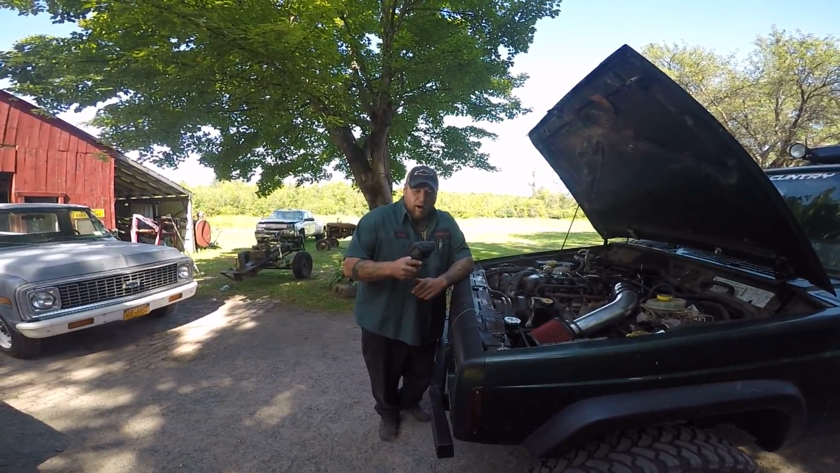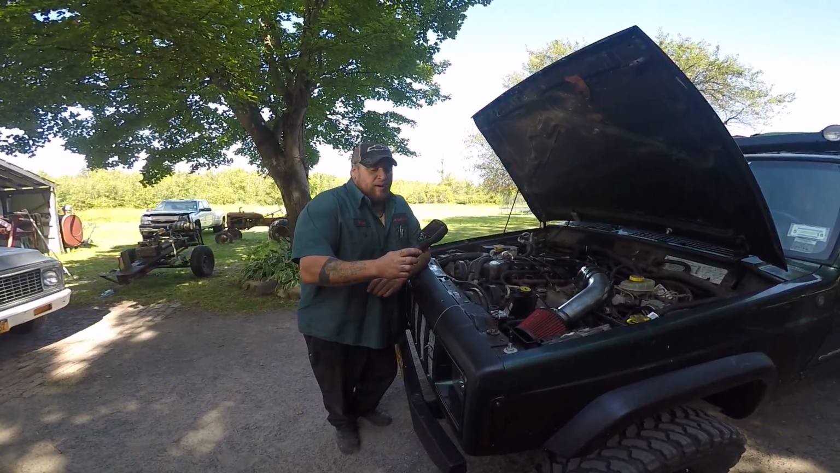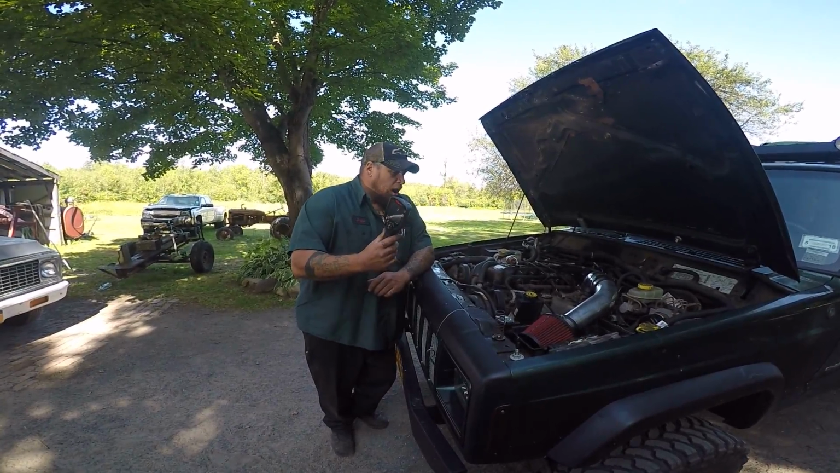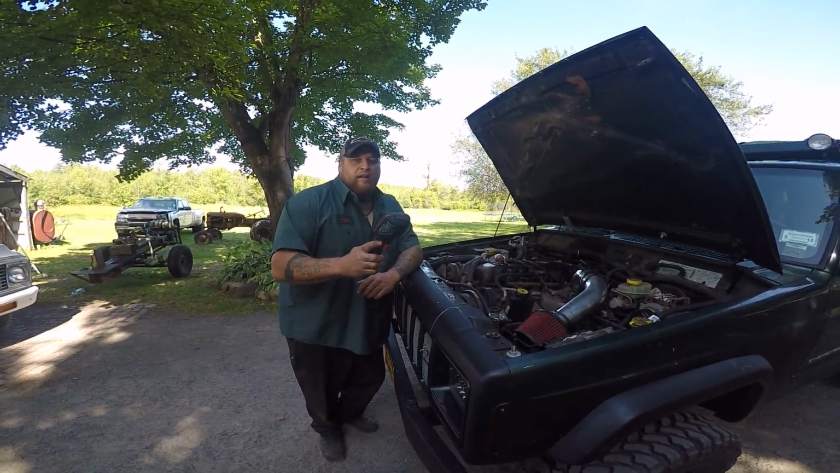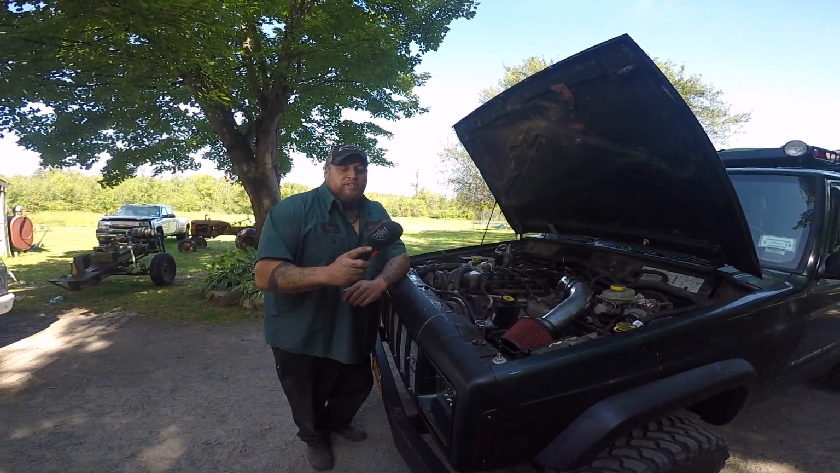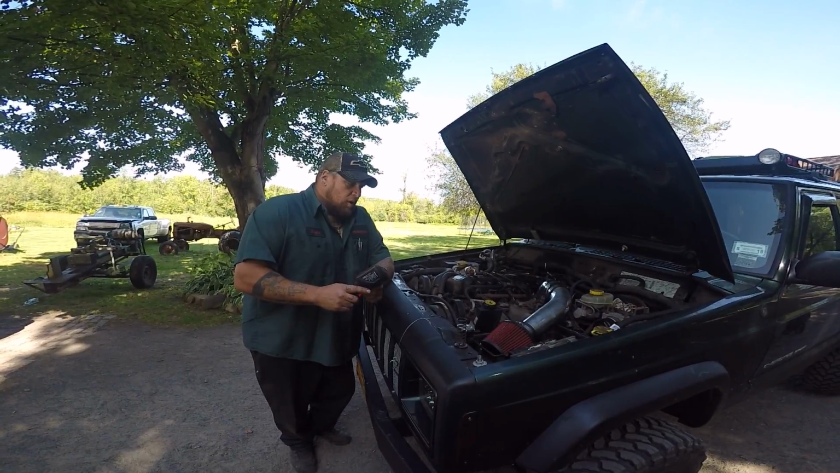Today I'm going to go through a demonstration of the Snap-on diagnostic thermal scan imager. In my opinion, this is the greatest diagnostic tool to come out of this century. I even like this better than my Modus. This thing is just incredible.